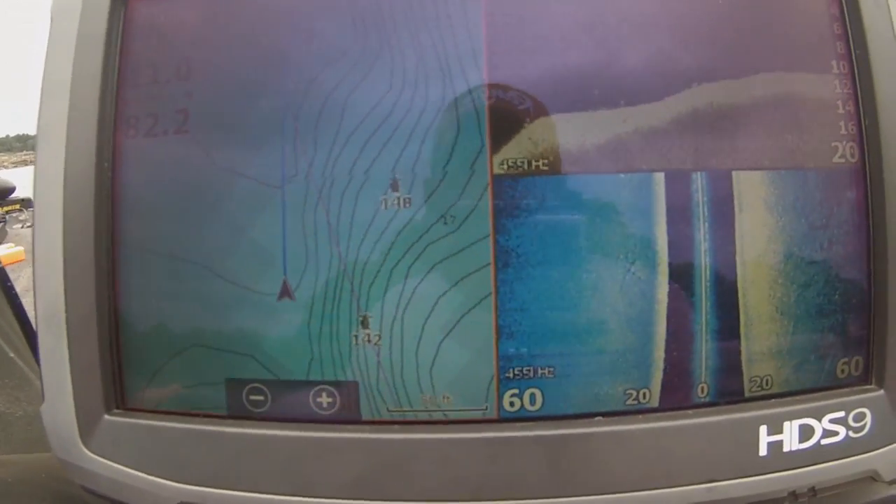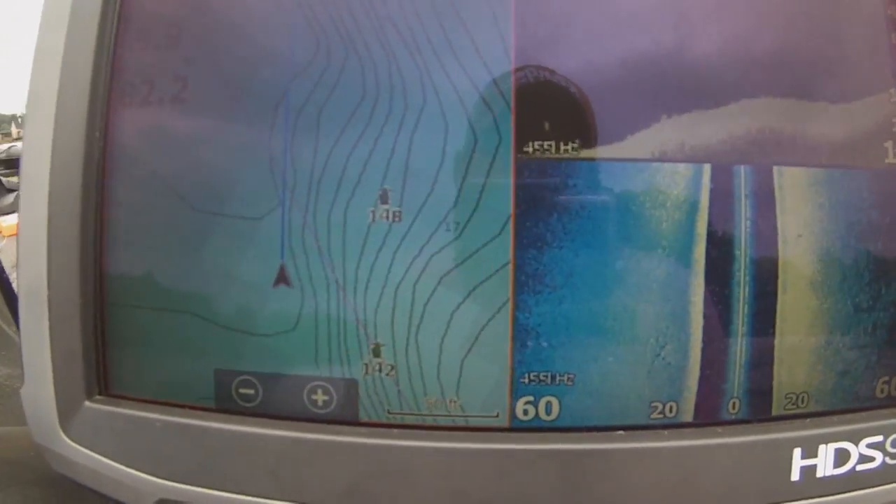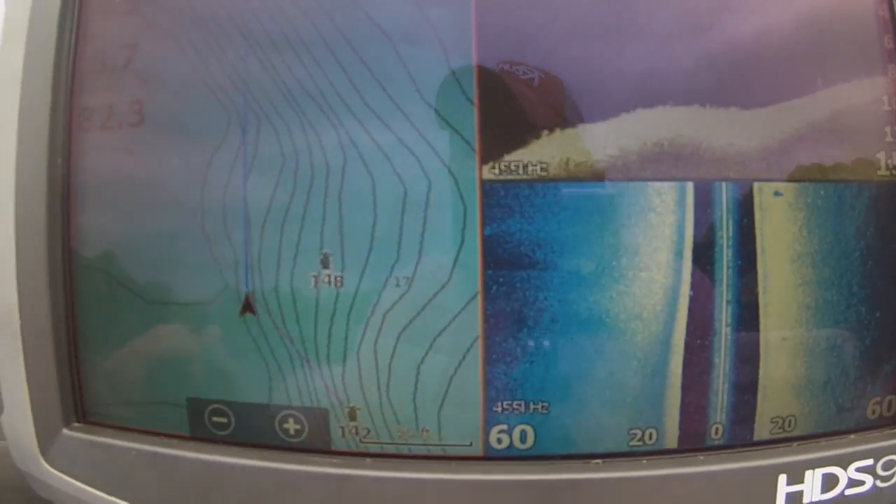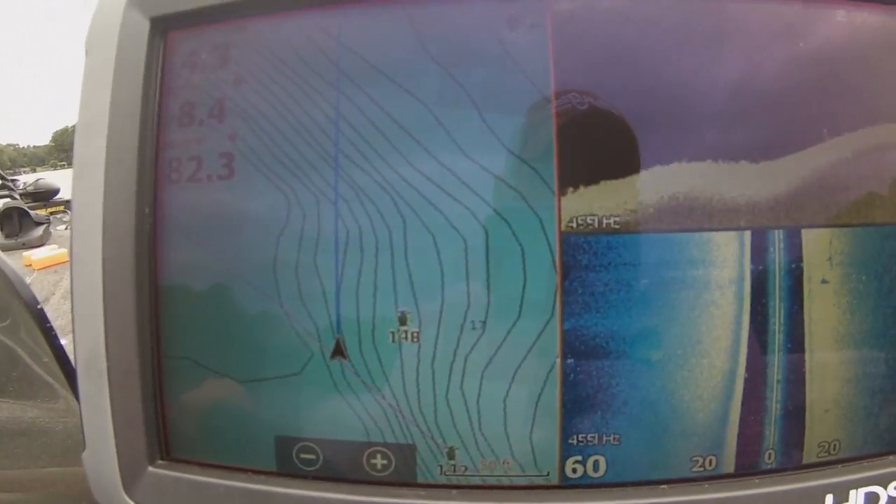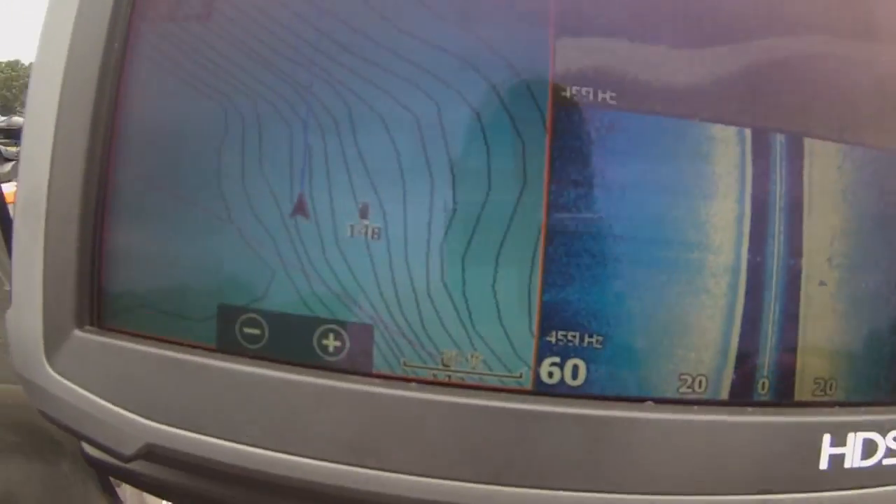Let me get a little closer. So I'm using the side scan as well. I got kind of messed up there. Let's get shallow. Alright, I can see it over there to the side.